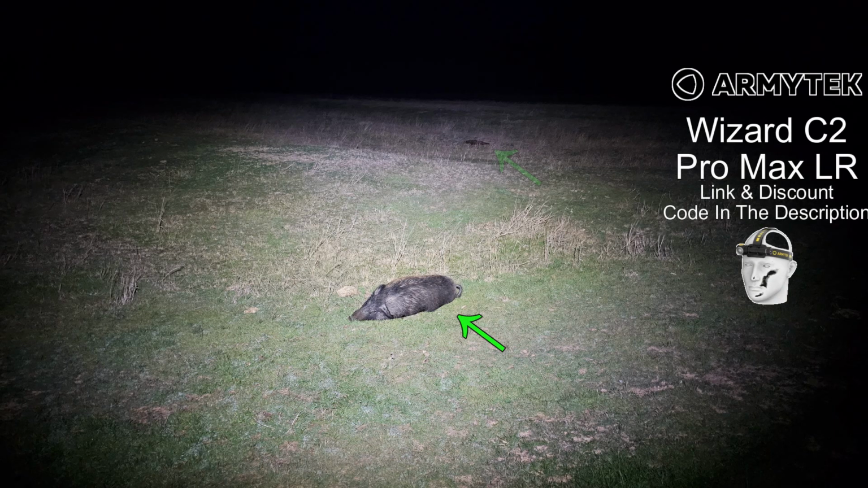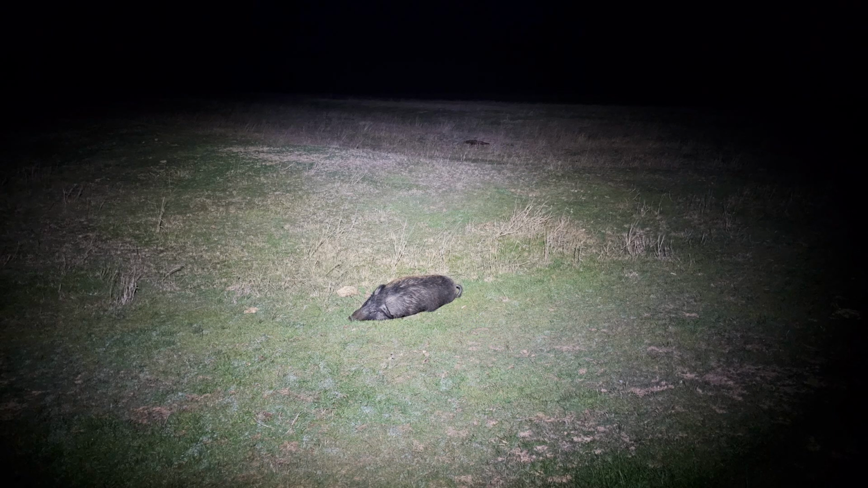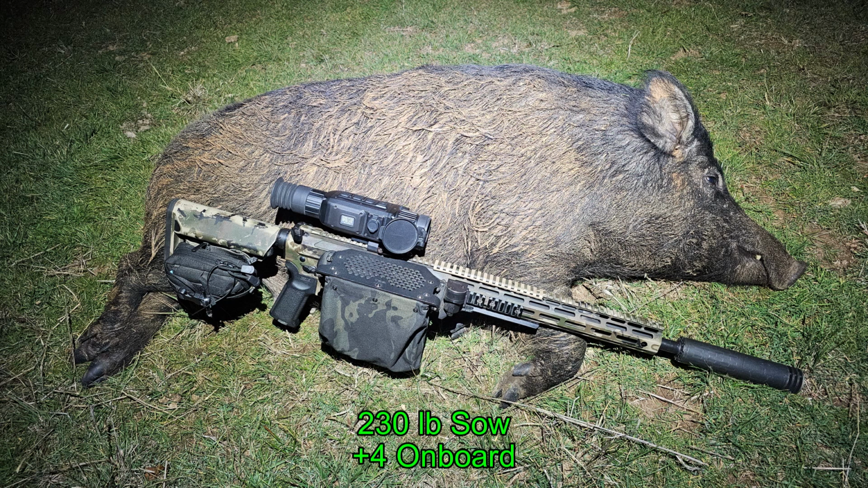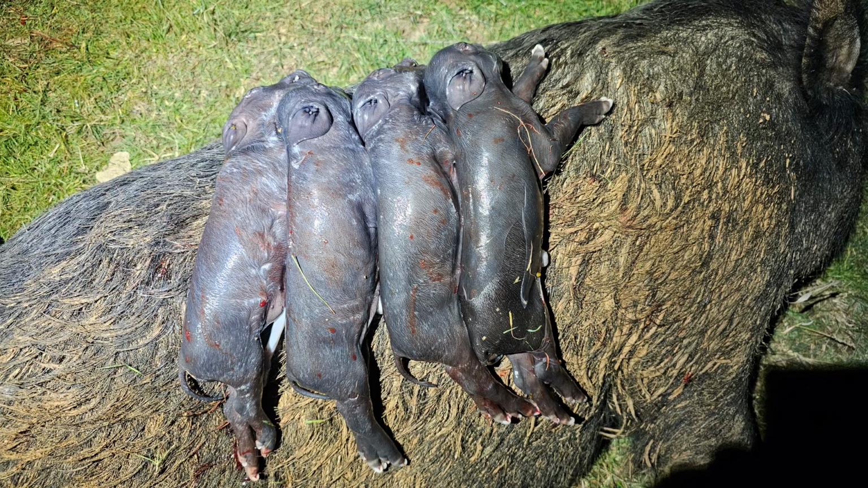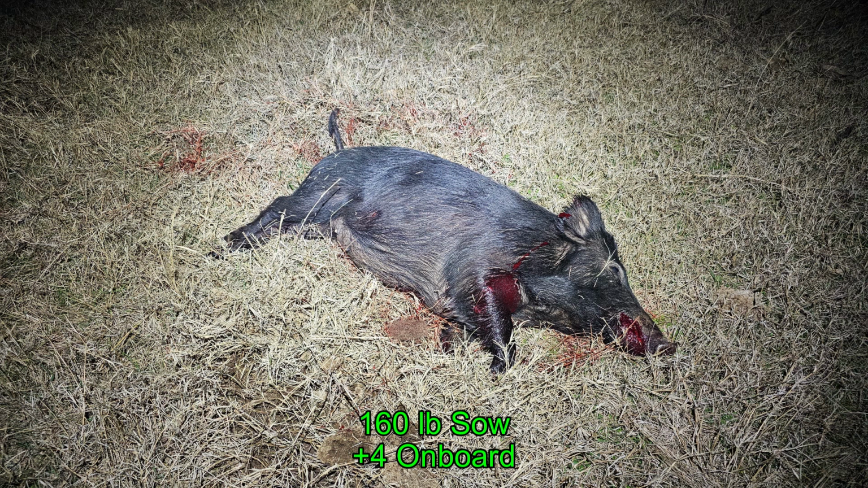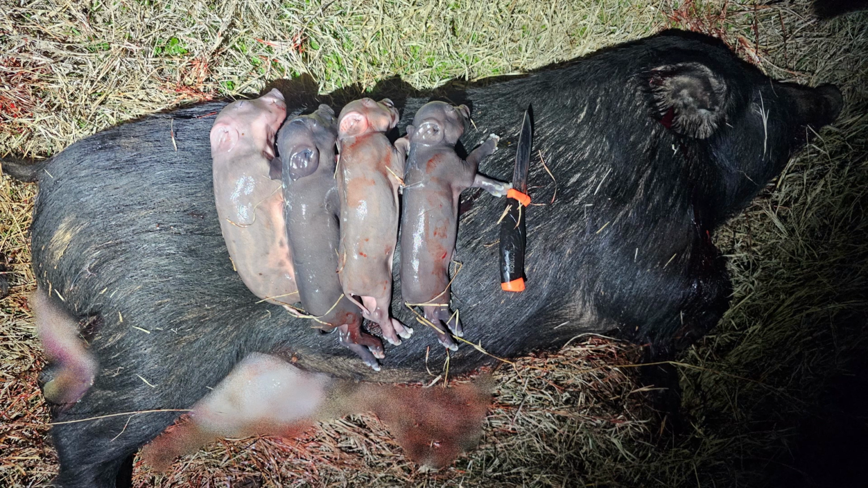Here's a quick look at the first two hogs as I found them. Brass Catcher by Tactical Brass Recovery. The first hog turned out to be a 230-pound sow that came with 4 on board. And there they are. The second hog turned out to be an 80-pound boar that I tried to clean up the image a little bit here. And the last hog was a 160-pound sow that was also pregnant with another 4 on board.